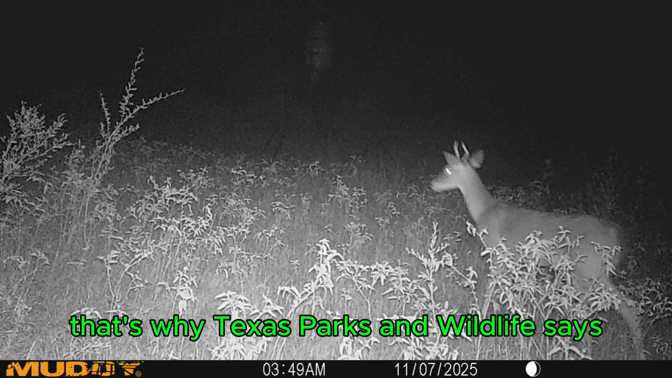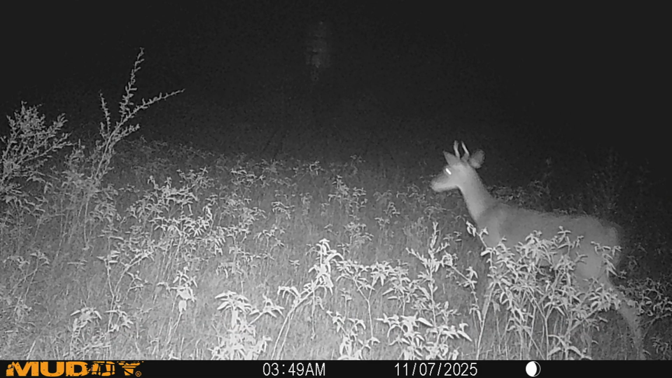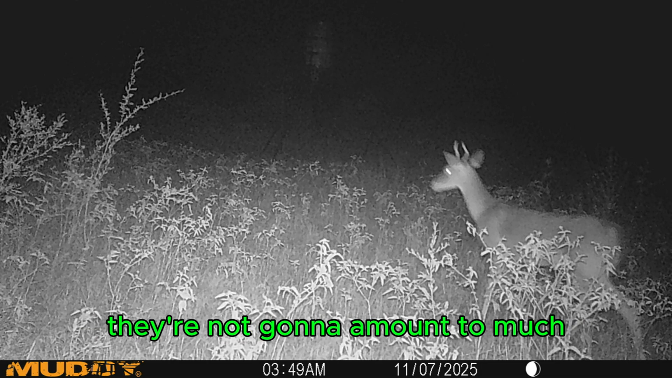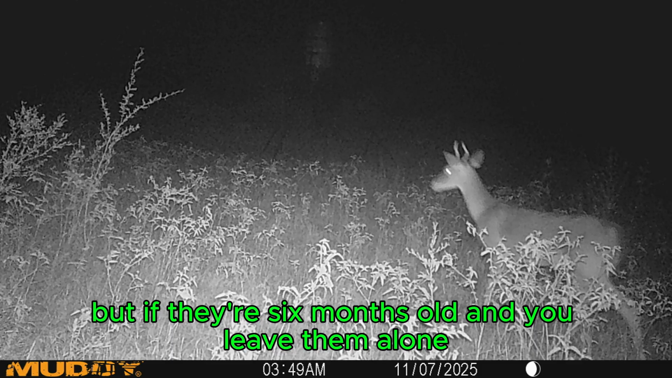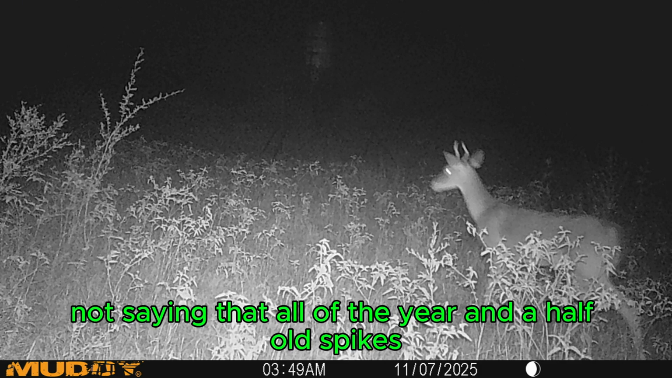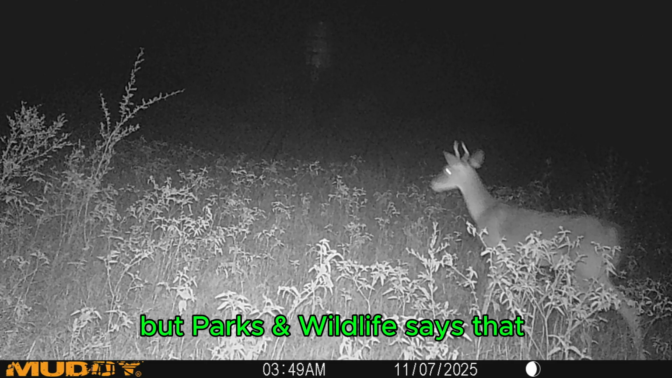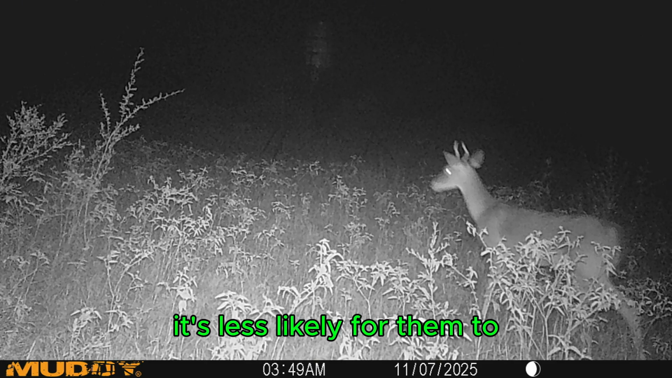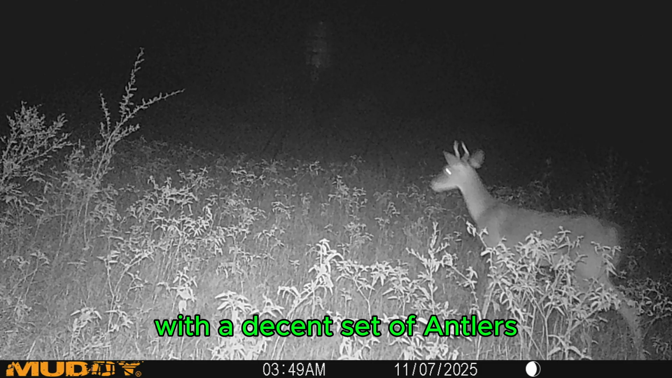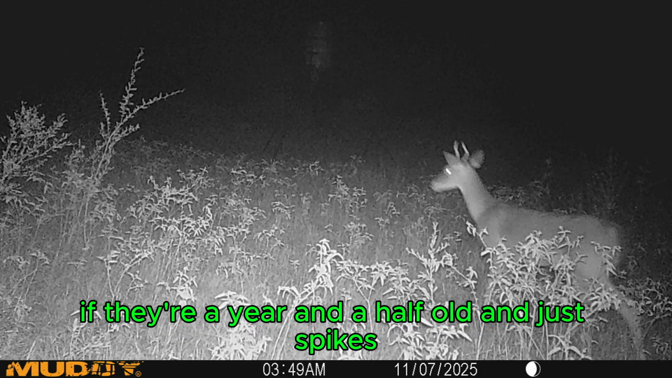That's why Texas Parks and Wildlife says that you can shoot spikes, because most spikes are 1.5 years old. After that, they're going to be little 3s and 4s and 5-pointers. They're not going to amount to much. But if they're 6 months old and you leave them alone, they have potential. You never know. Not saying that all of the 1.5-year-old spikes won't have potential, but Parks and Wildlife says that it's less likely for them to grow into a full mature buck with a decent set of antlers if they're 1.5 years old and just spikes.